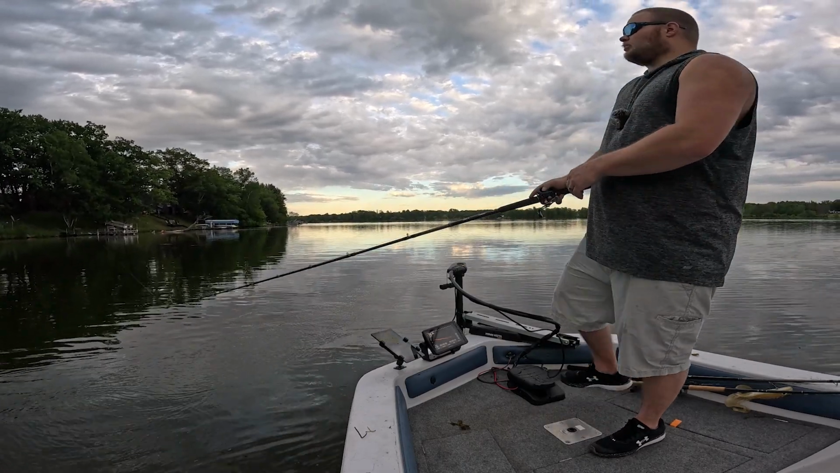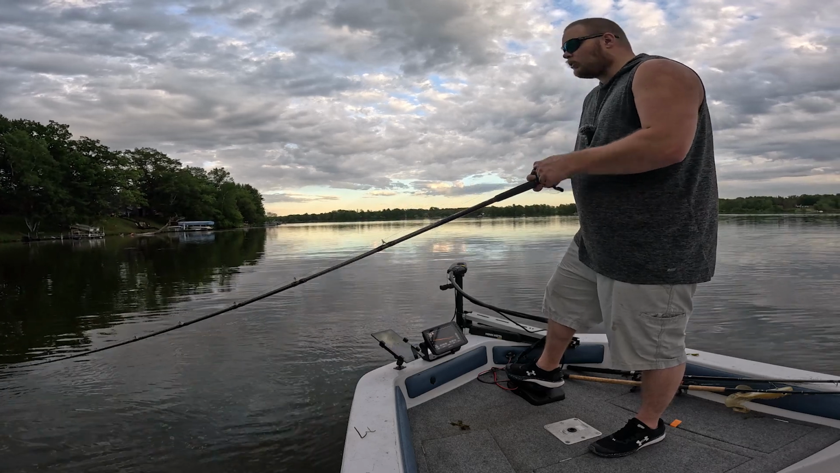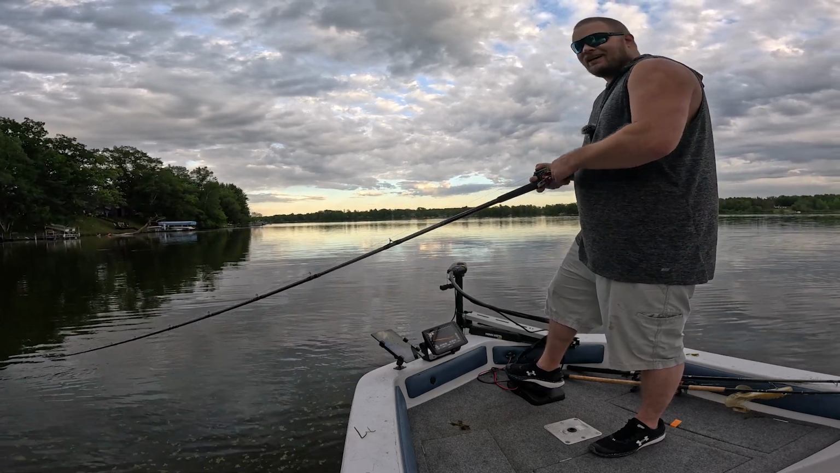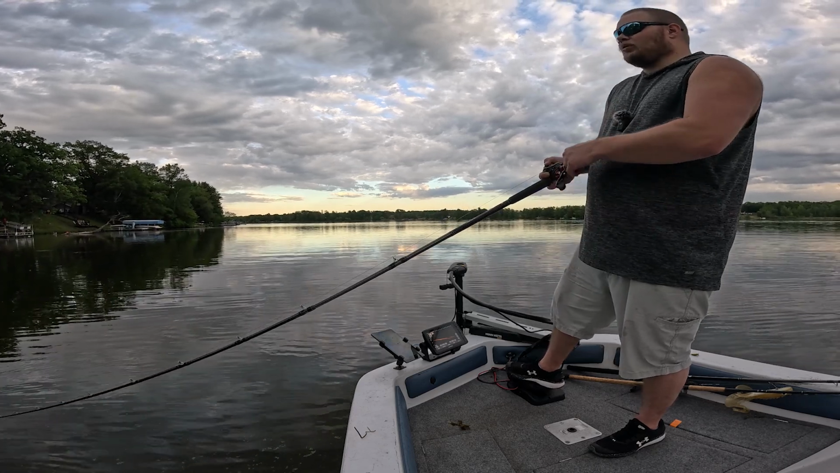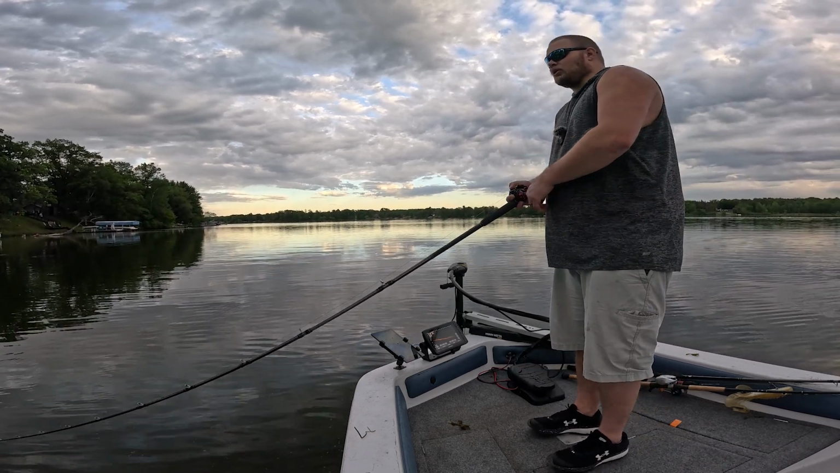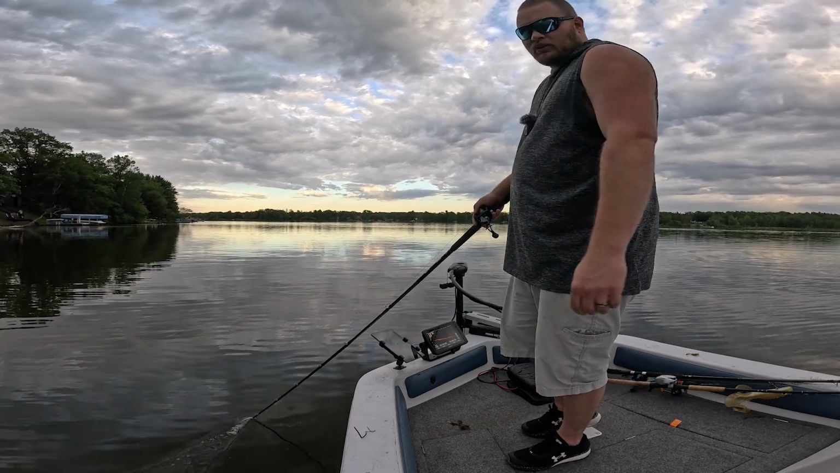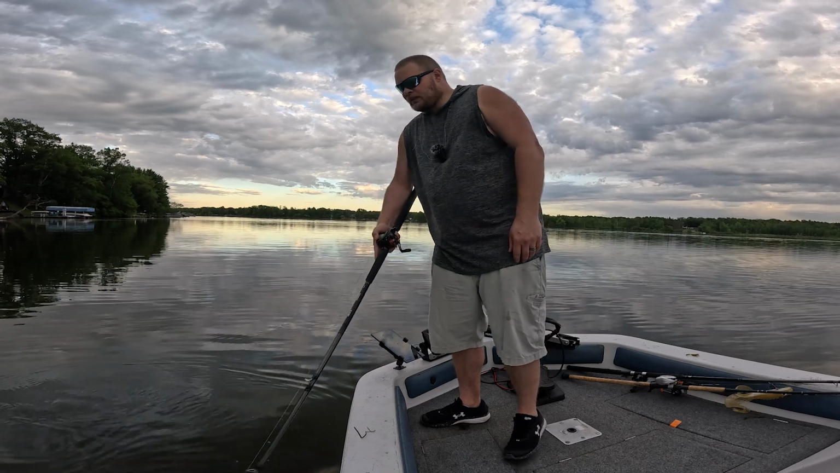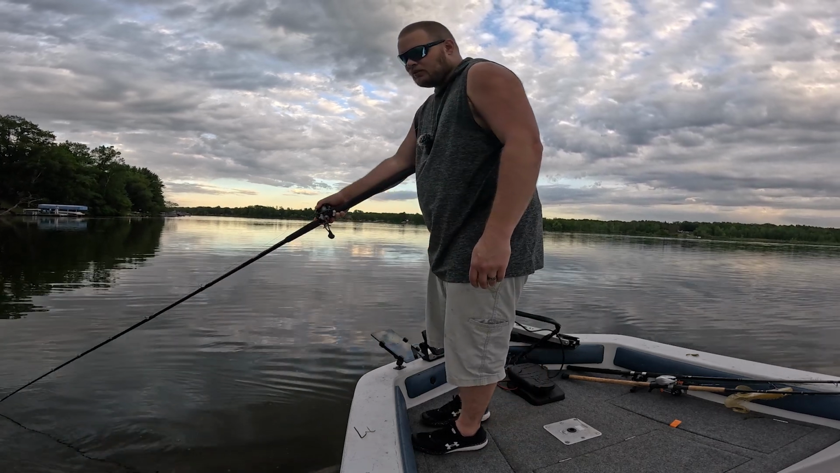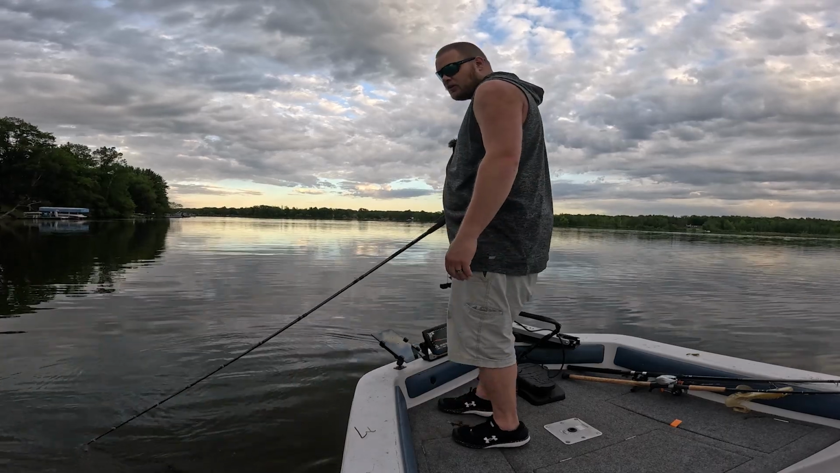So I threw on some bigger blades. I have the double cowgirl on right now, black and chrome, my favorite. Hoping that here in golden hour we can connect on one. We're coming up on a good spot of the lake where I've caught some before, so we timed everything out perfectly to be in the spot I want to be at golden hour. But either way, it's kind of disheartening that I haven't seen a fish yet, though.